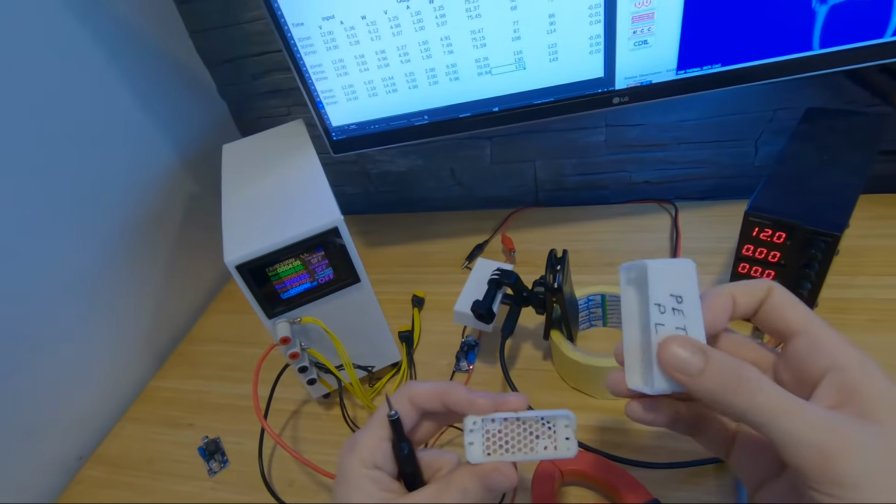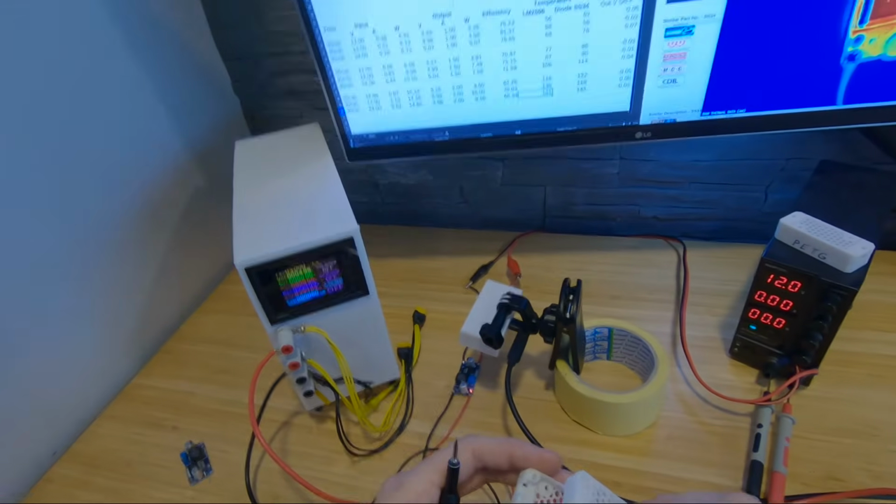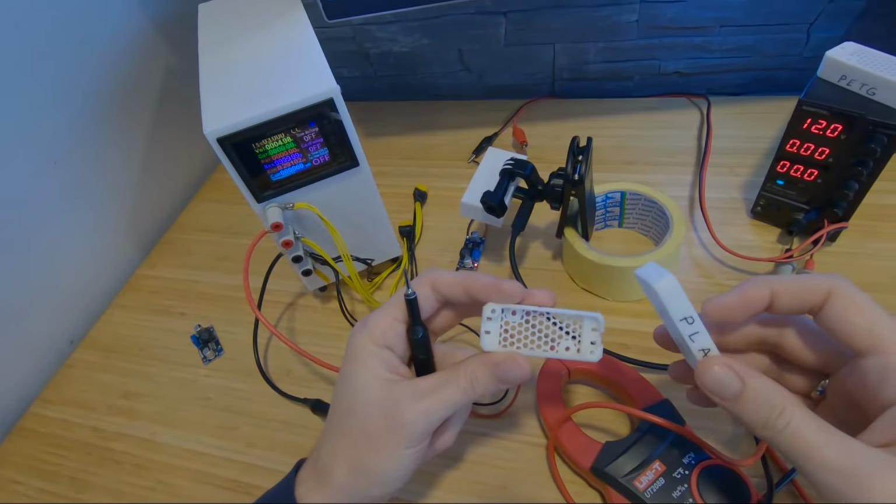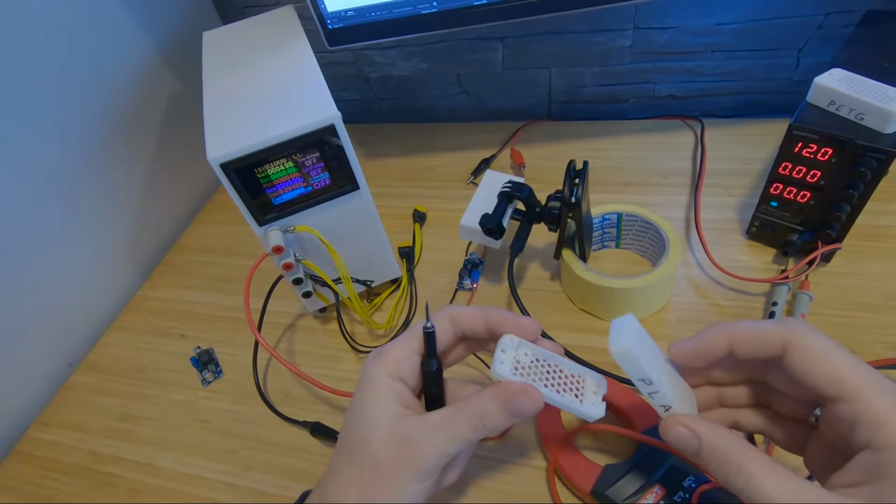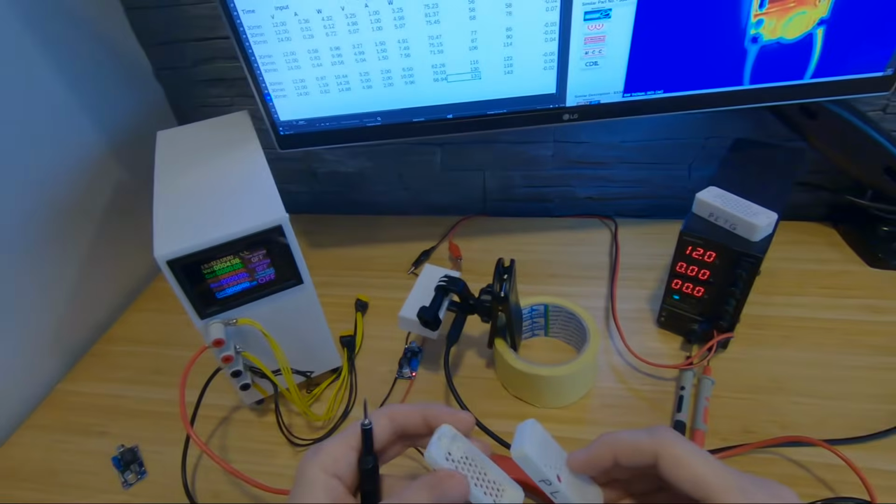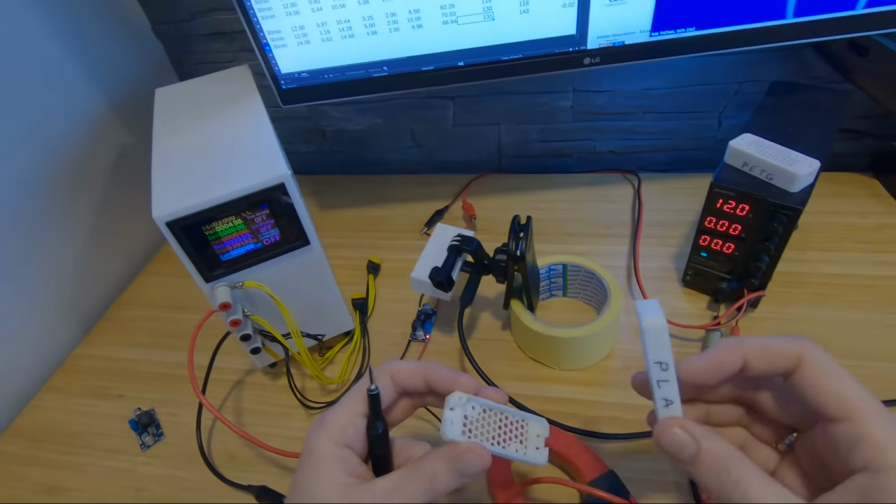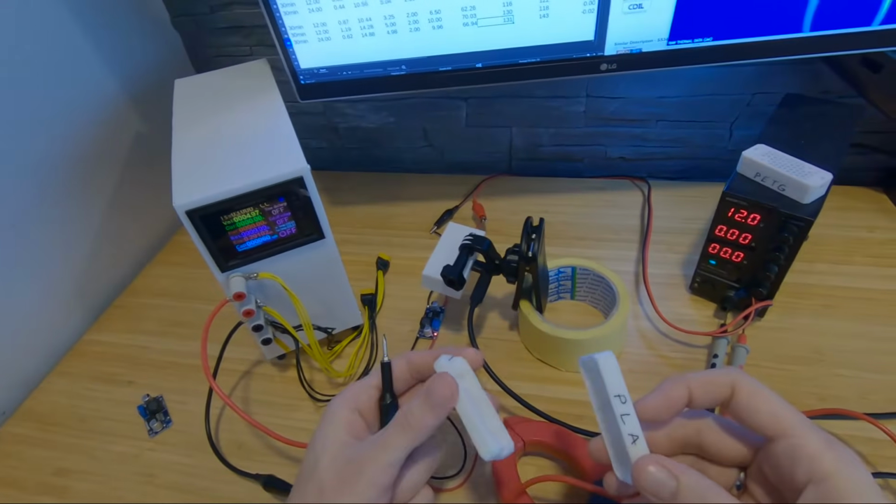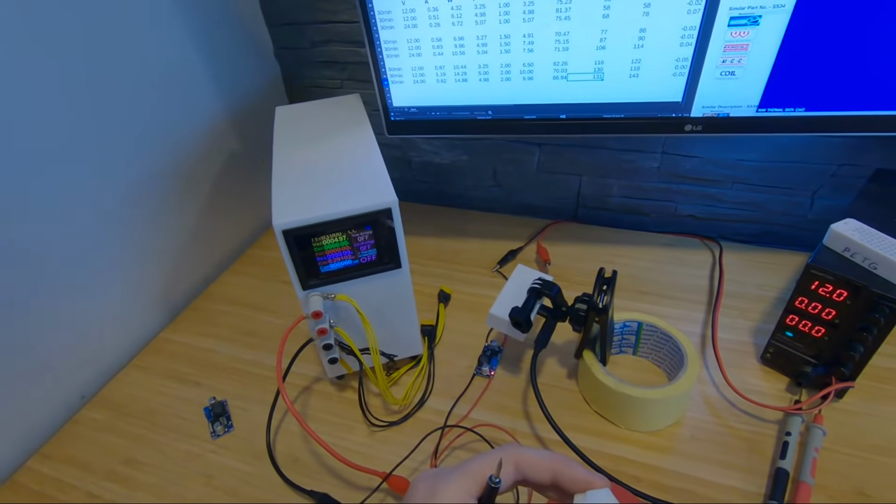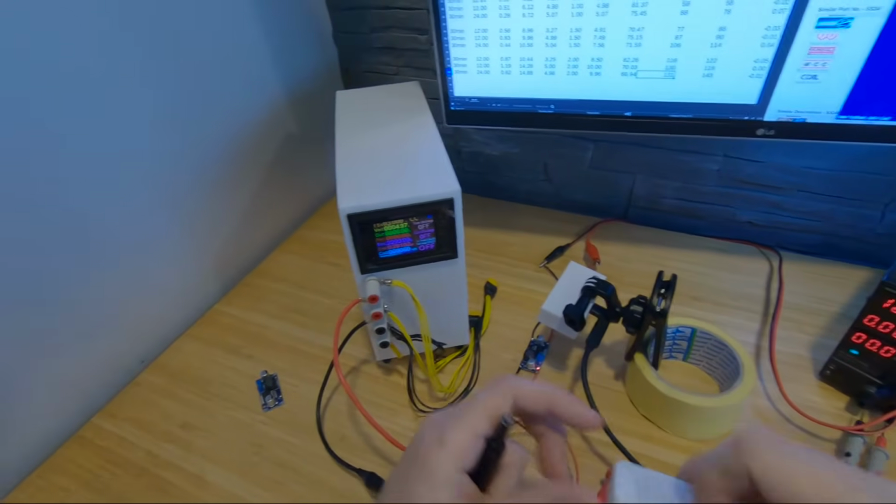So this is the most popular model on Maker World, the LM2596. And yeah, let's add it and test. I will do only 30 minutes, 12 volt to 5 volt output, and see when it melts on 1 amp, 1.5 amps, or 2 amps. So PLA, PETG, and ABS.